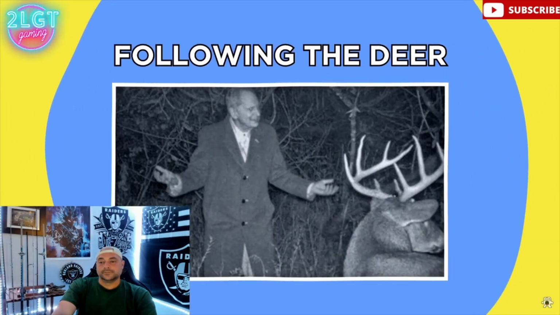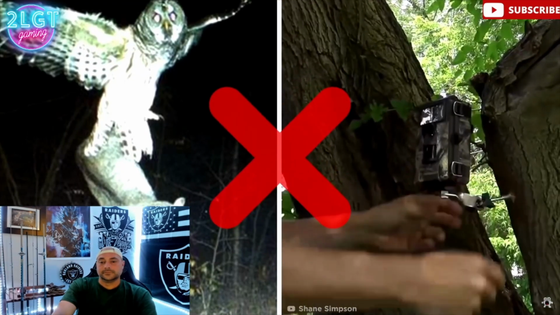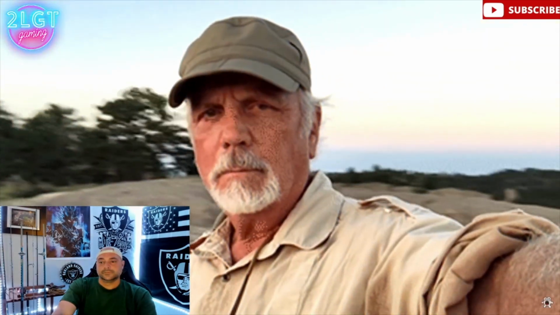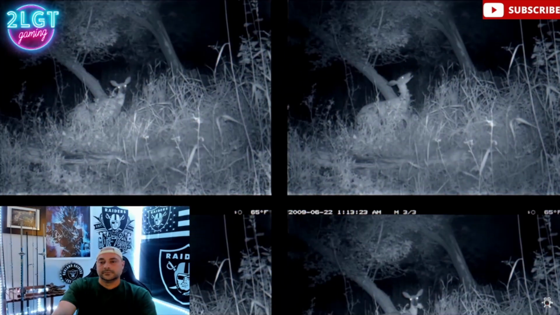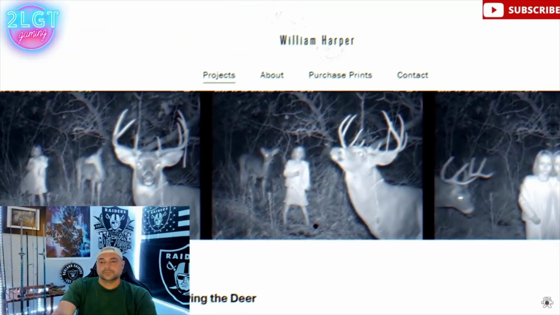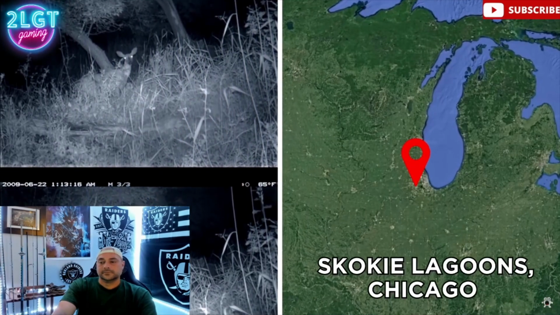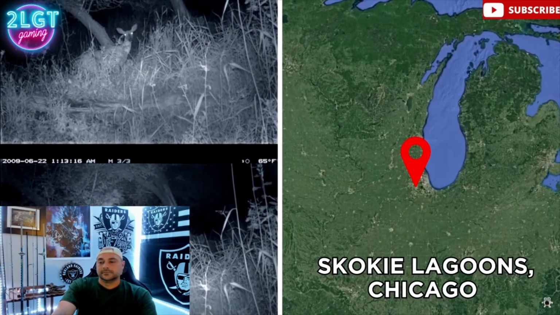Following the Deer. Trail cameras aren't always used for their intended purpose. Take this 2012 series called Following the Deer by photographer William Harper, for example. His supposed trail cam photos have circulated around the internet, claiming to capture odd occurrences in the Skokie Lagoons, a mythical-sounding nature reserve in Chicago.